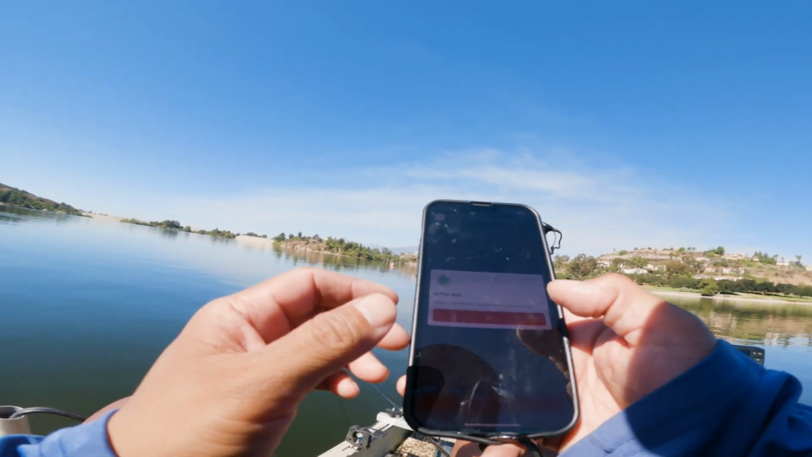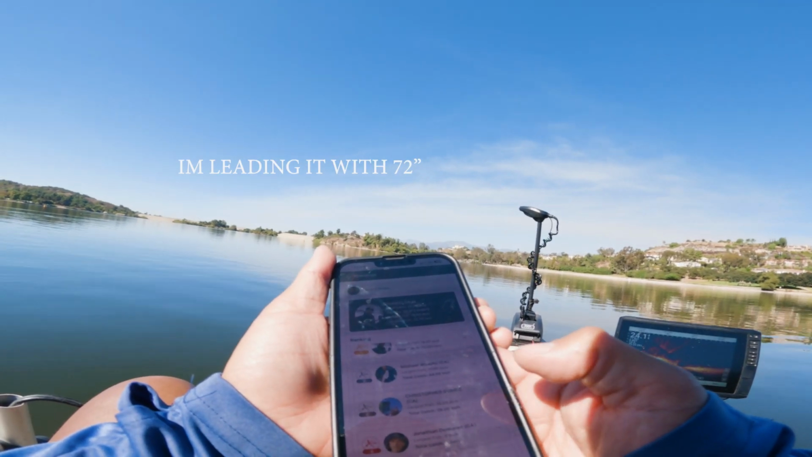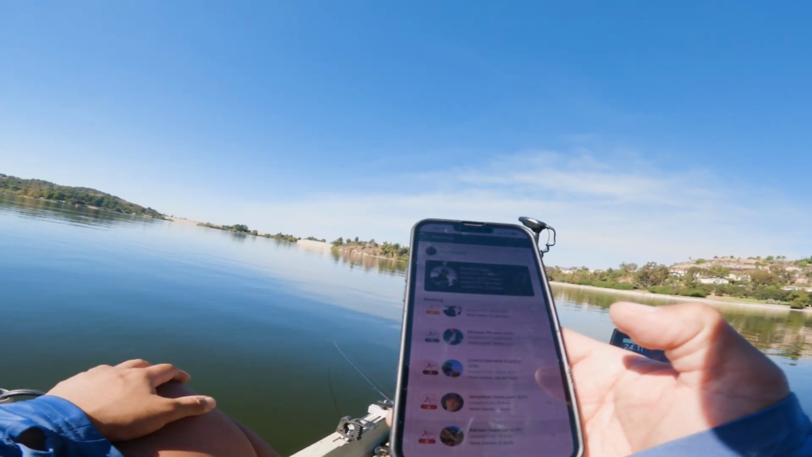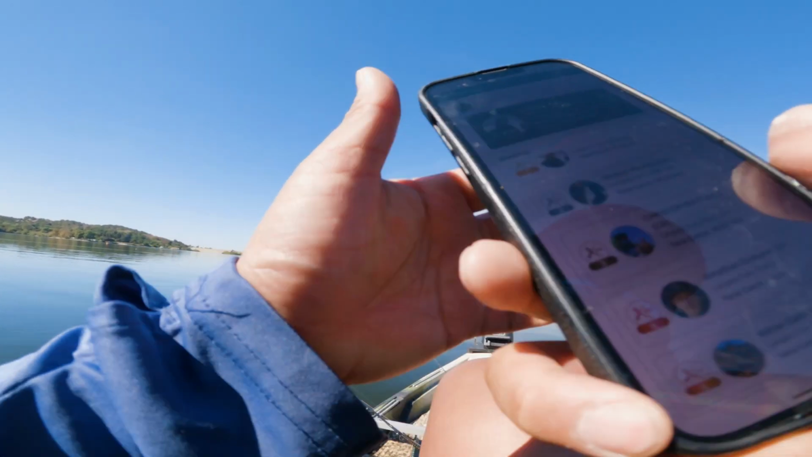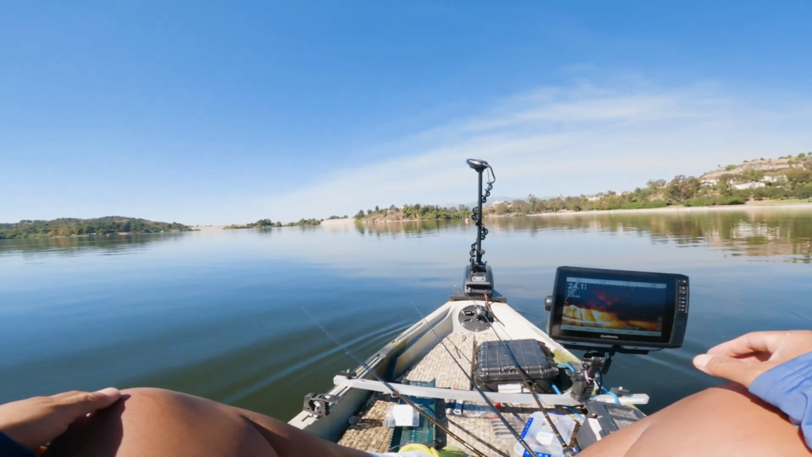All right, let's check the leaderboard. 72 inches, leading. Christopher has 2 fish. Mike is in second with a 17 incher and 44 inches overall. Jonathan and Adrian is probably sandbagging. But we're gonna continue to fish and have some fun.